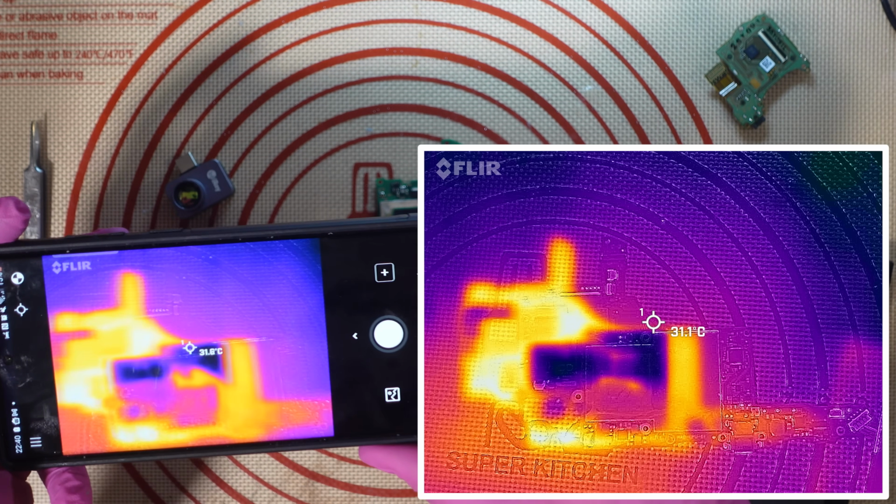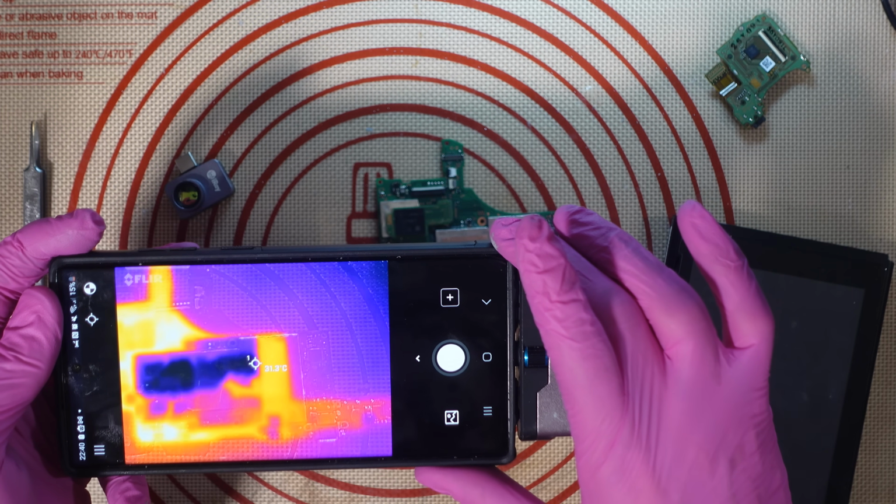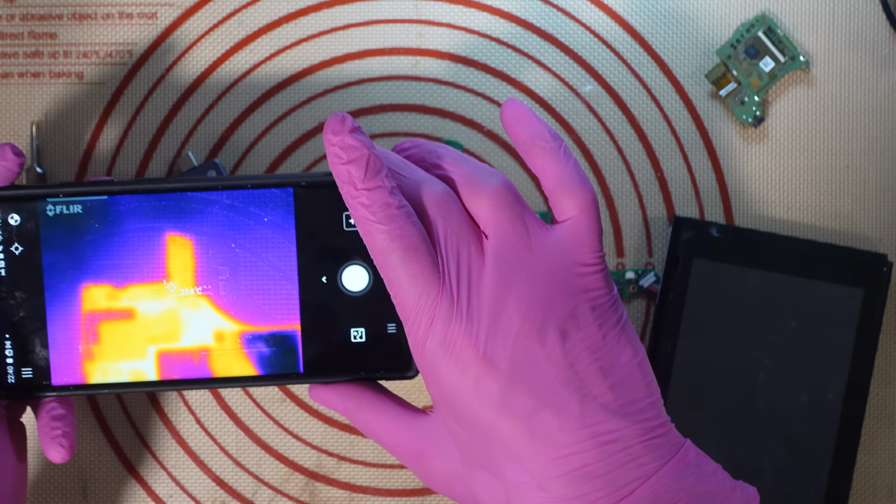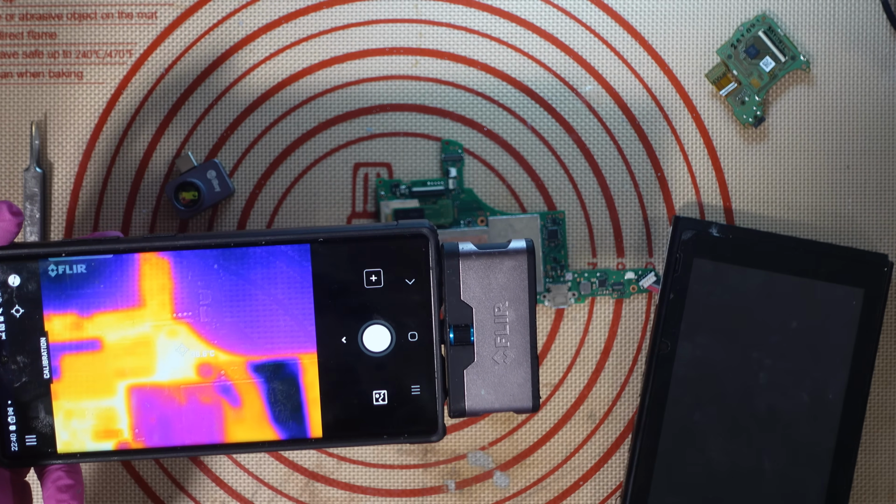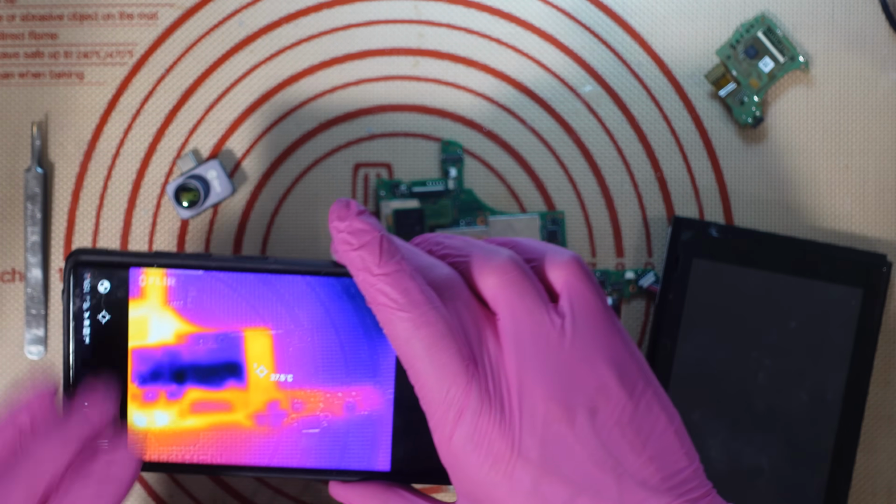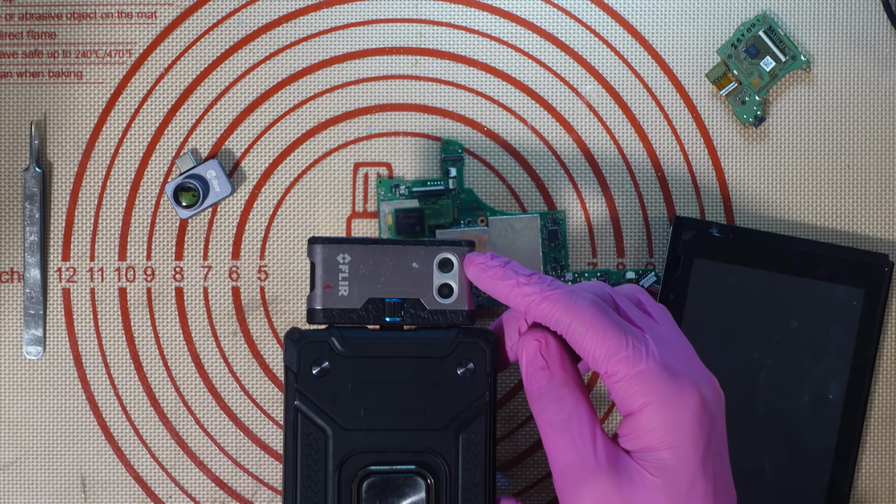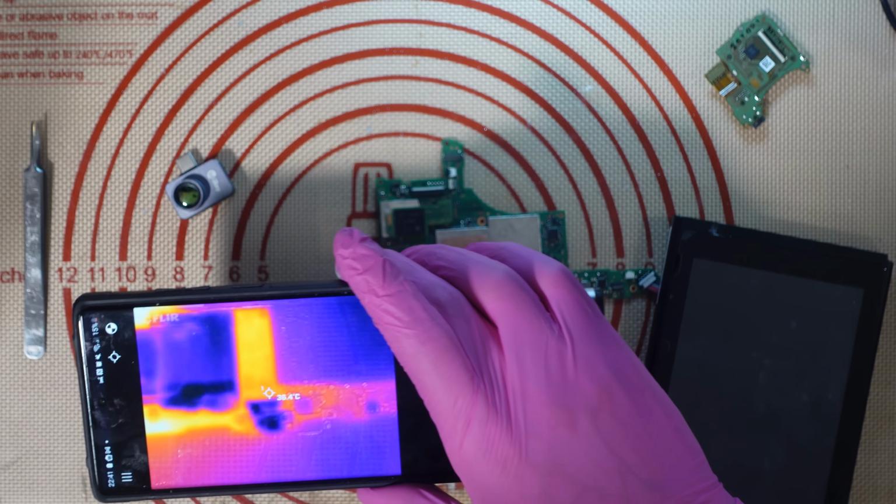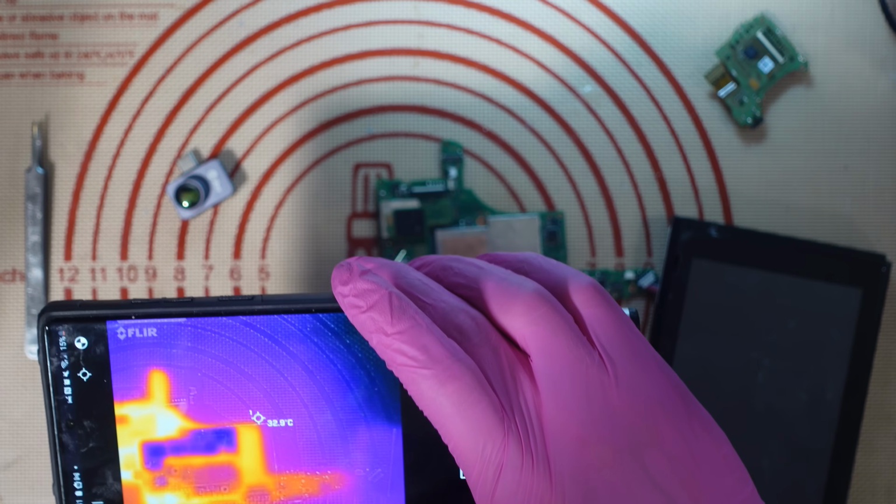I think you can get some mods that you can add on to this thermal camera, and I think that can make the image a lot better, so you can get a macro lens for it. But other than that, I can zoom in real close, can't really make out the images. And another problem with this thermal camera as well is that the images are not aligned. So the way the thermal camera works, it's got two cameras on it. One's a normal camera and one's the actual infrared camera, the thermal imager, and it joins those two images together to make up the final image. But the problem is it's not really aligned.